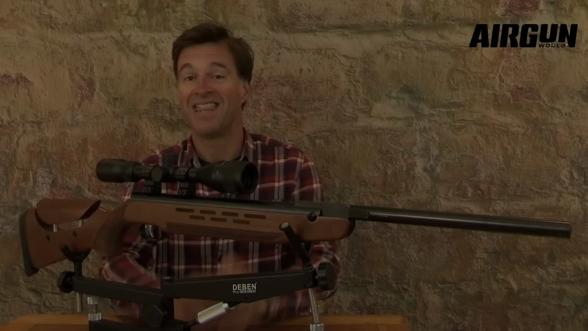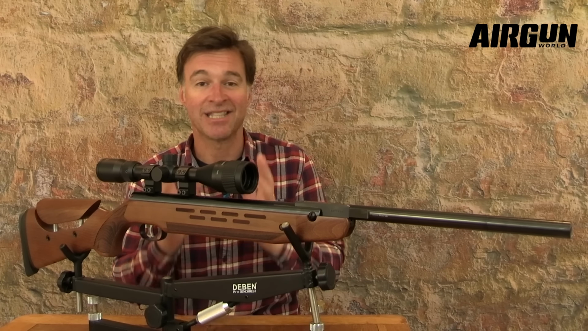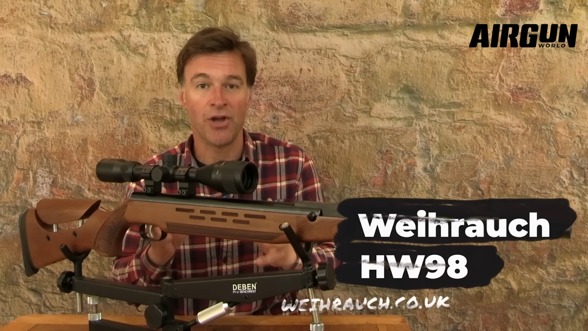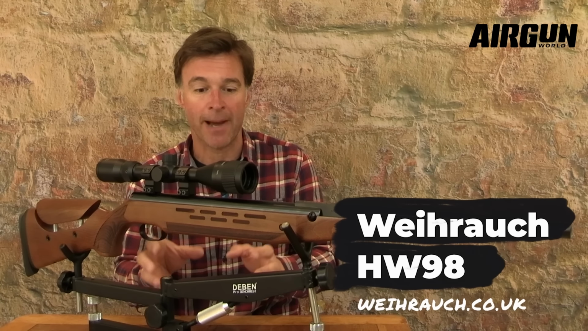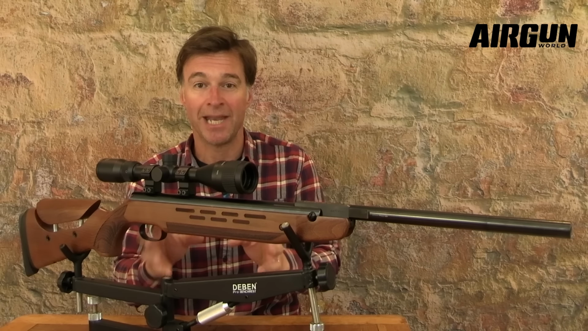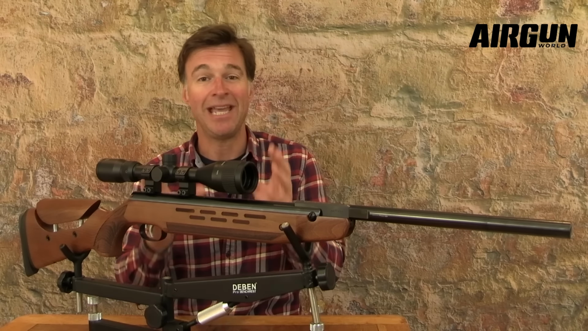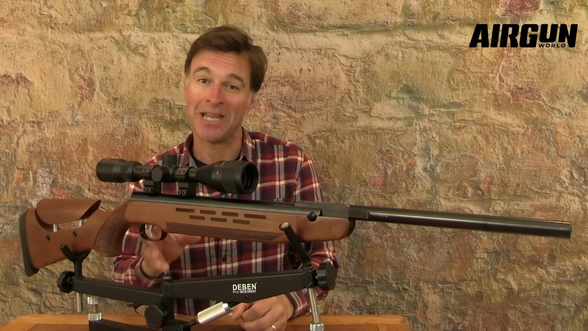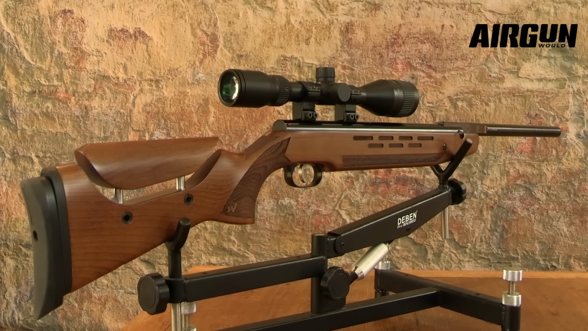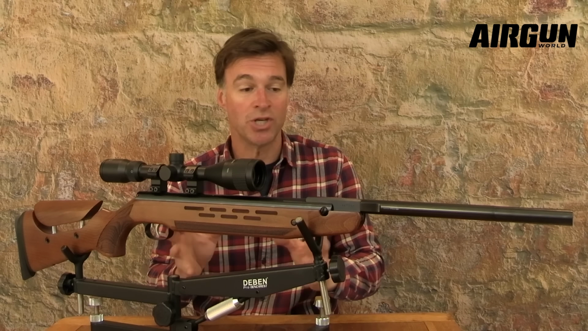The gun I have here this week is an absolute classic. It's the Weihrauch HW98, a rock-solid and very accurate break barrel featuring some brilliant German engineering and a great adjustable stock. Now, it is actually one of the finest break barrel airguns that money can buy, and it has a recommended retail price of £610. This is an airgun made to adult-sized proportions.